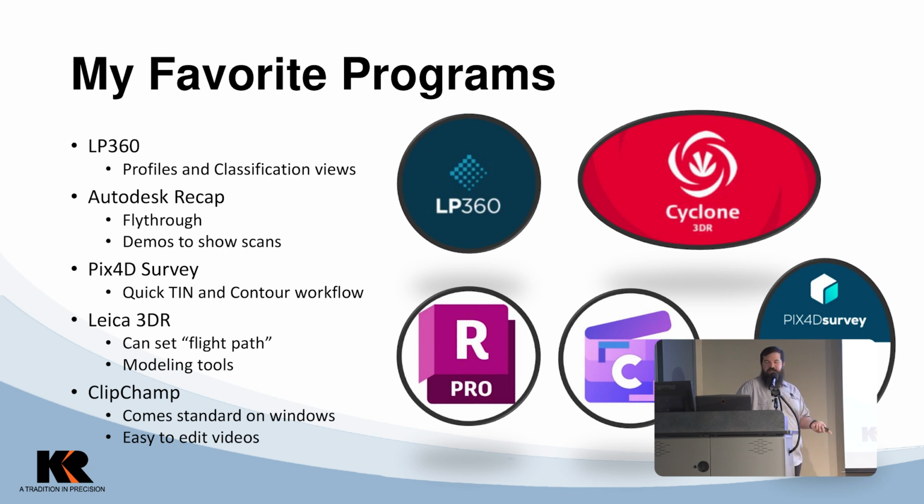3DR is a Leica product. It's really cool if you get into modeling. We did a scan of a putting green at a recent golf tournament, and we were able to make a model of the golf green, and you colorize it the right way, you add some contours, and then you tell golfers, hey, you should probably look at this, and they remember you. And you can do a flight path, which is pretty cool. You just set your different viewpoints and it'll fly through it, which I like.